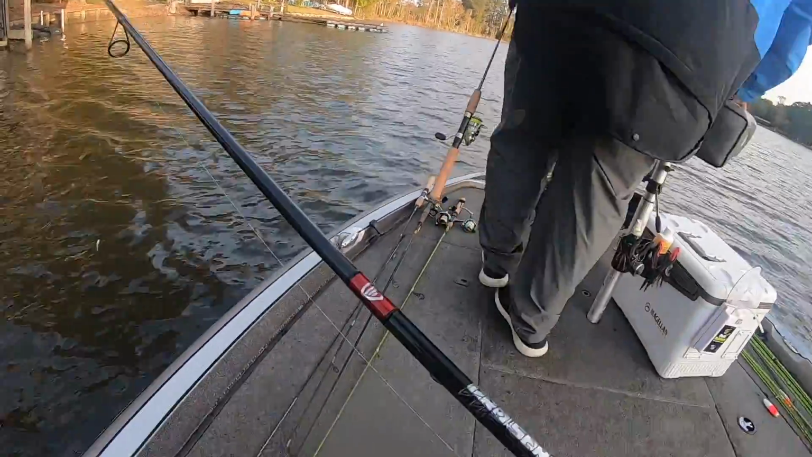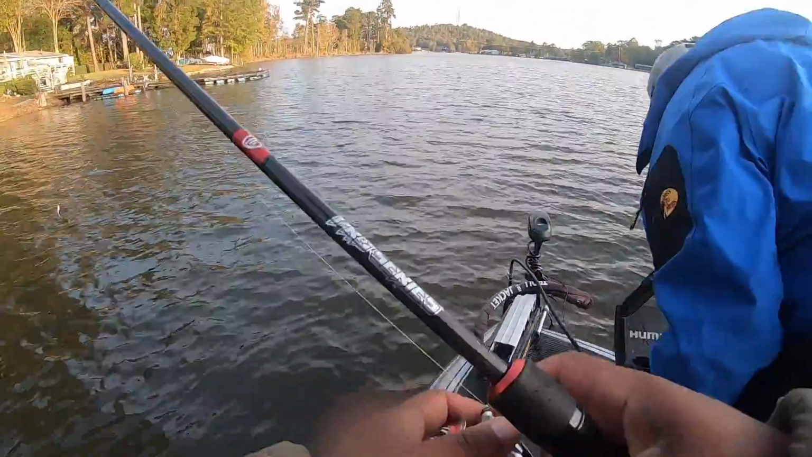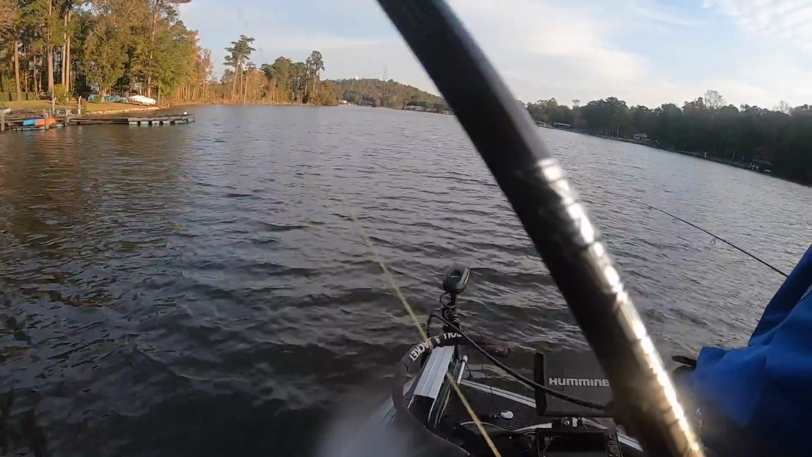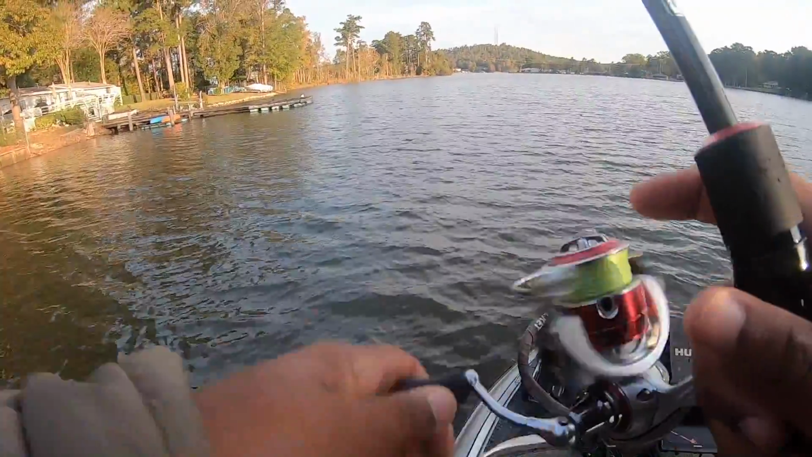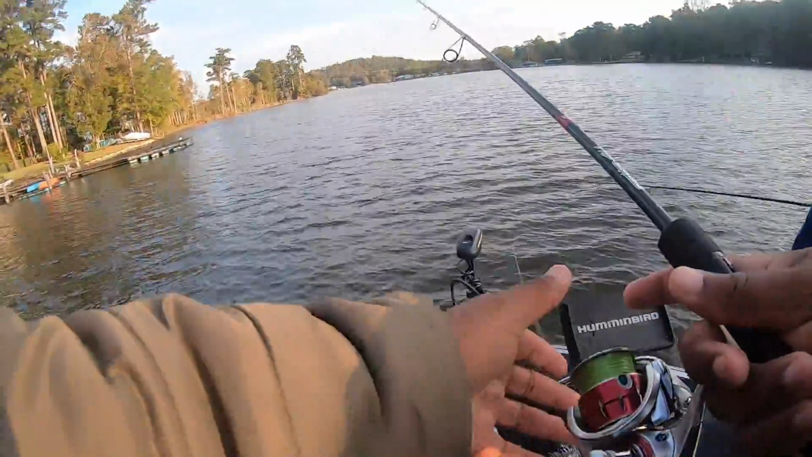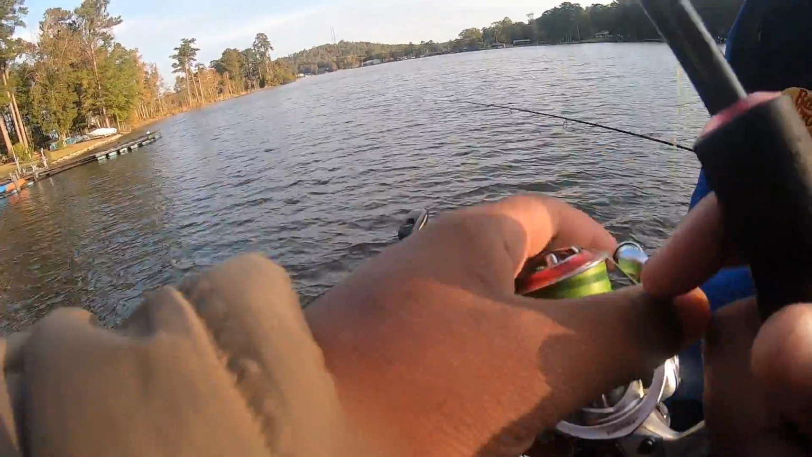Let's see if we can do that again. We can see them down here on live scope. I'll show you guys here in a minute. They're just sitting basically on top of a brush pile. Straight on out. That was a bad cast. I'm telling you, man, if you ain't got live scope and you a crappie fisherman, you are missing out.